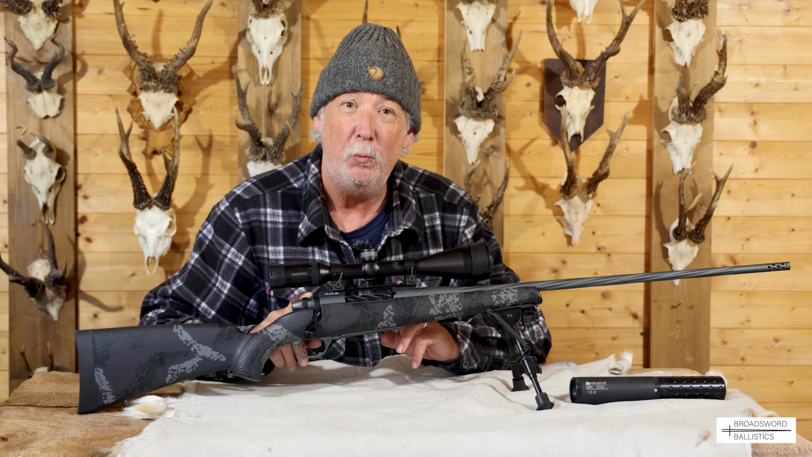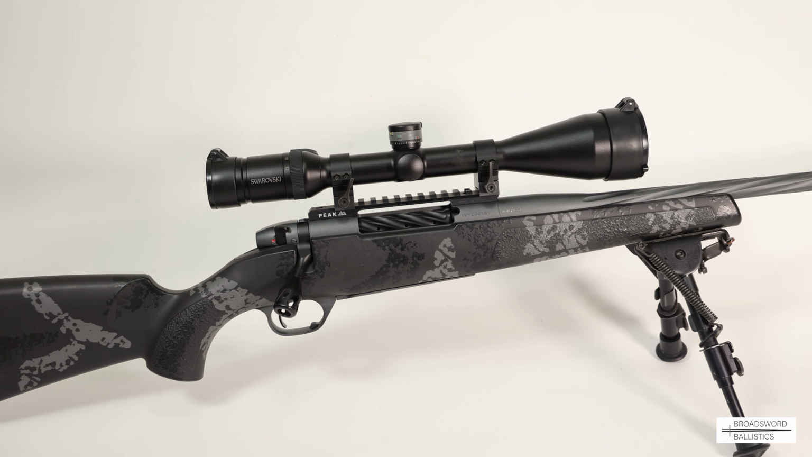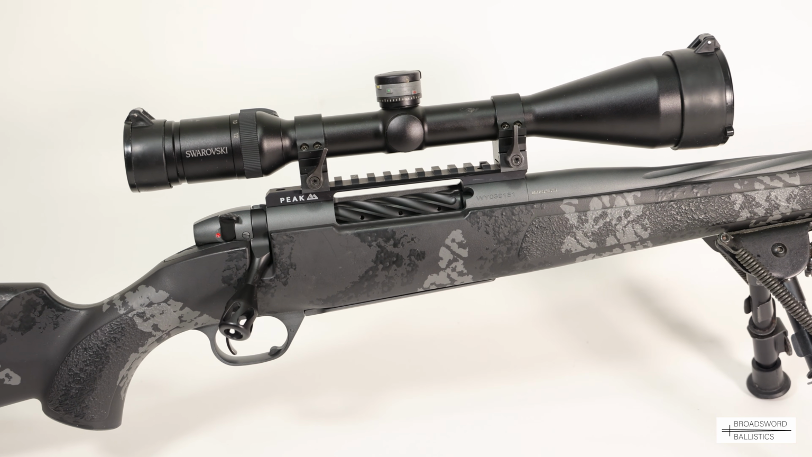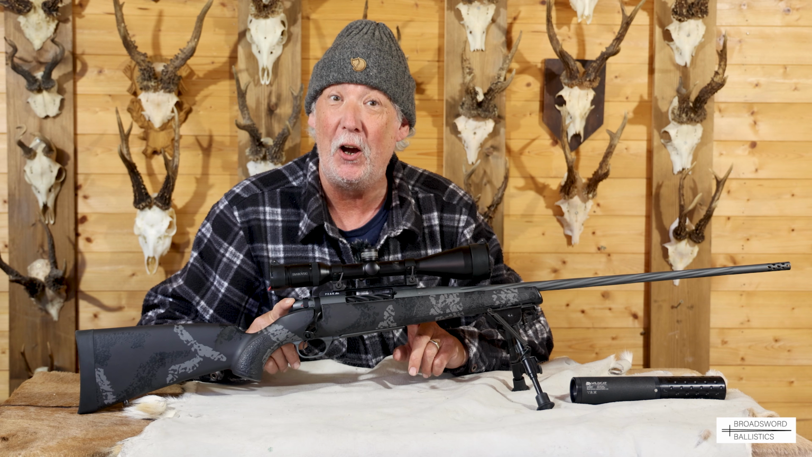This is built on Weatherby's legendary Mark V action, which is dubbed the strongest action in the world, and I'm not going to dispute that. I've got a few Weatherbys like this myself. I had one in 458 Lott, and that never let go.